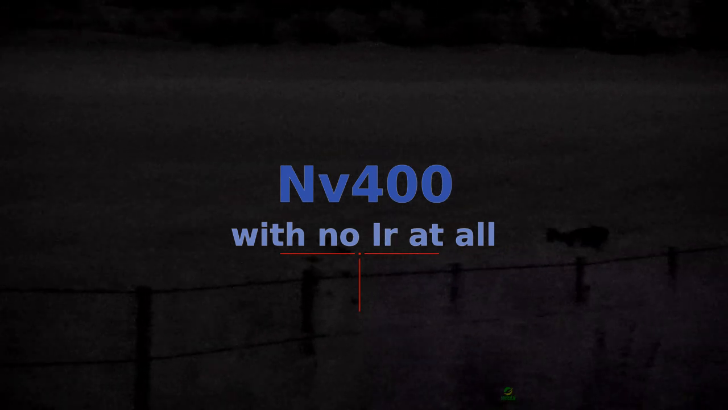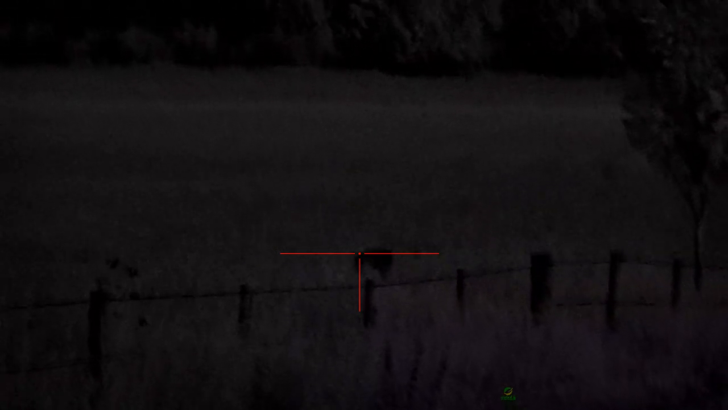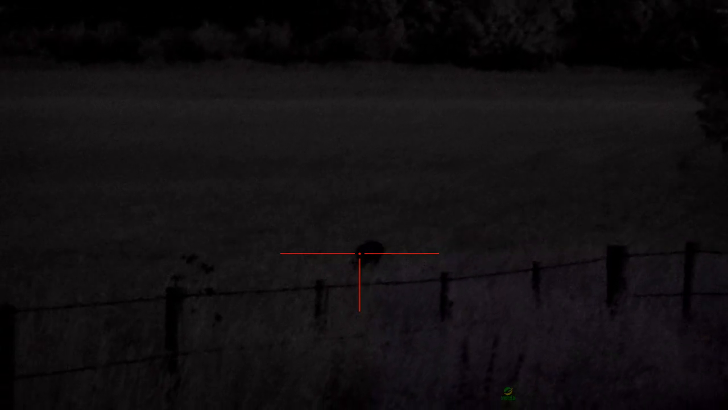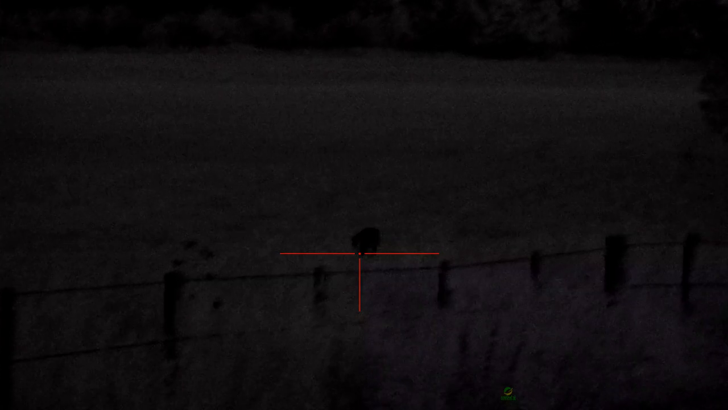I've just turned the IR off, and this is recording with no IR, just what light the scope is picking up from the moon. I couldn't see that deer with the IR on because the IR was flashing back off the grass, but as you can see him through here. I can't see it with the naked eye. When I look towards that way, it's too dark for that completely, but this is still picking him up quite well.